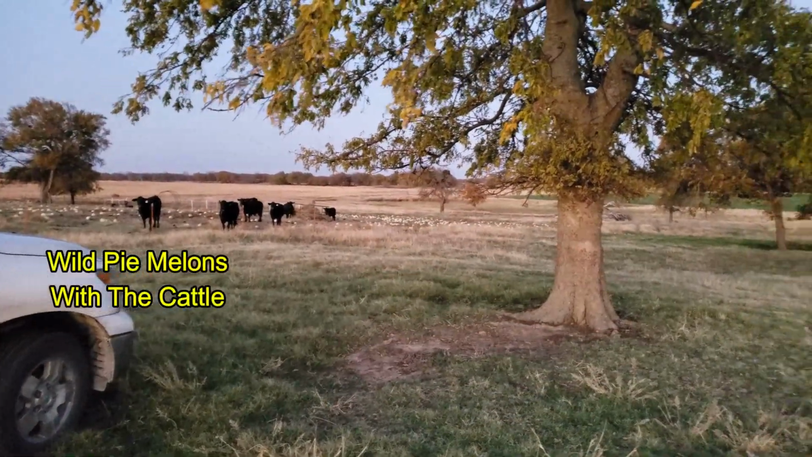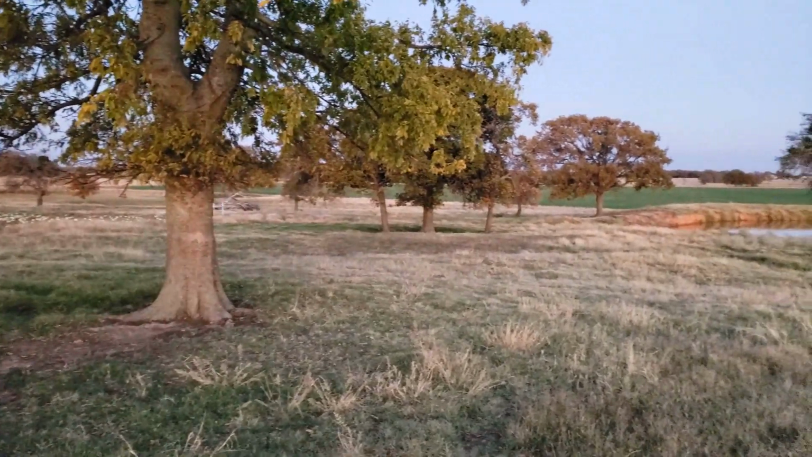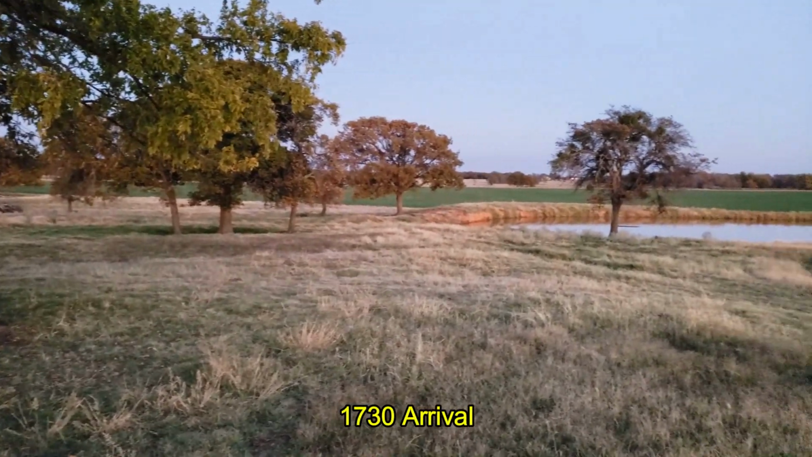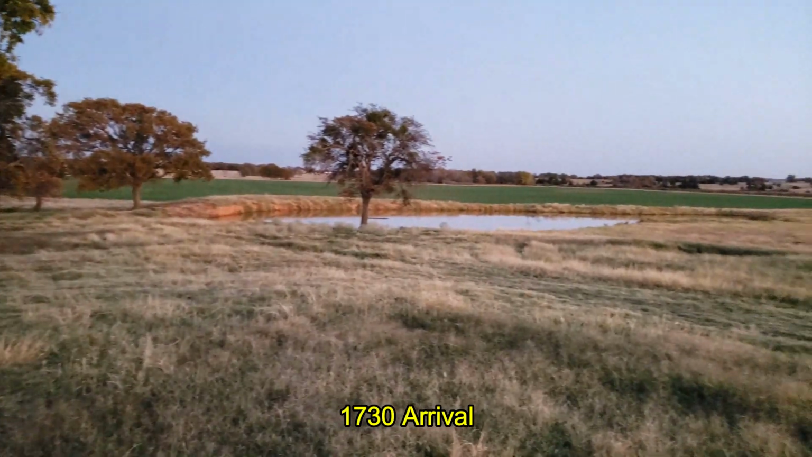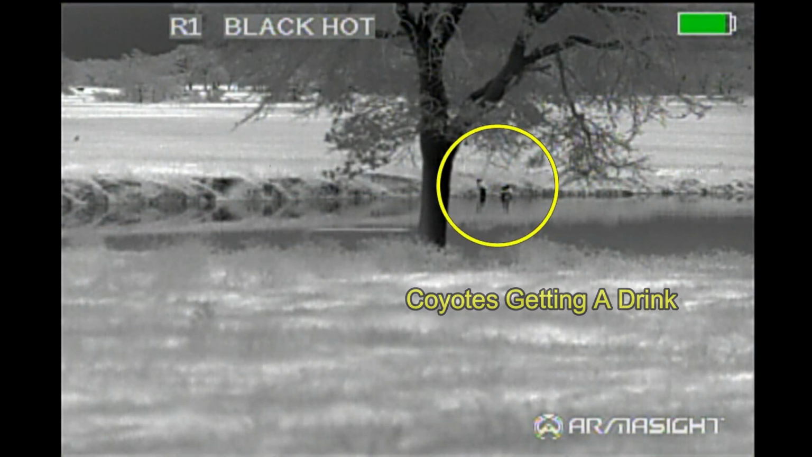When hunting up in North Texas, I got a call from the landowners saying that hogs have been hitting his winter wheat again. And that's going to be the field out there in the green. This is video I'm getting after arriving at about 5:30 in the evening. Sun is just down on the horizon.